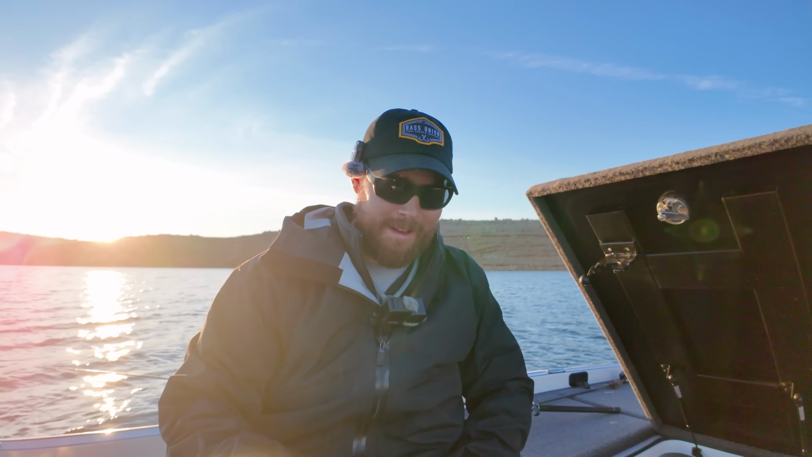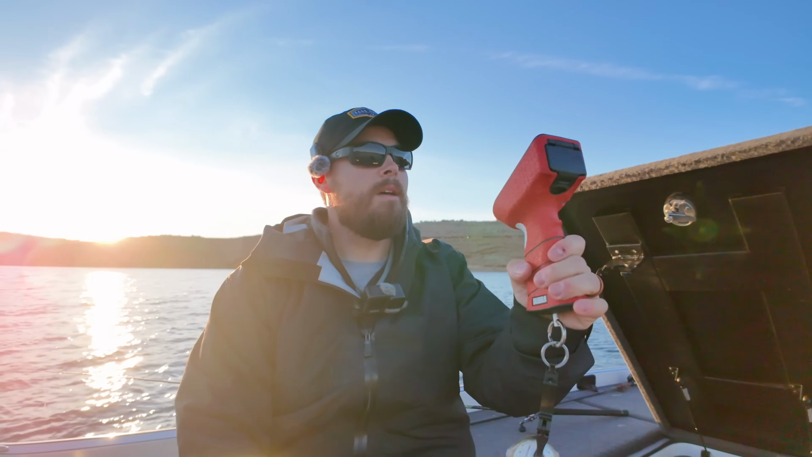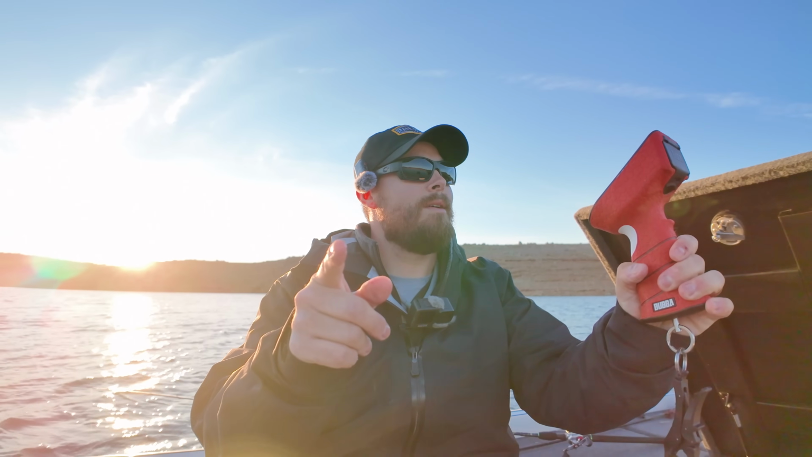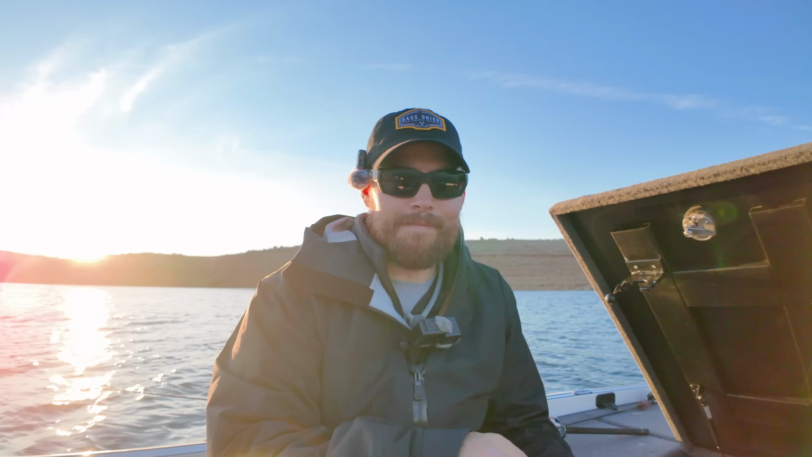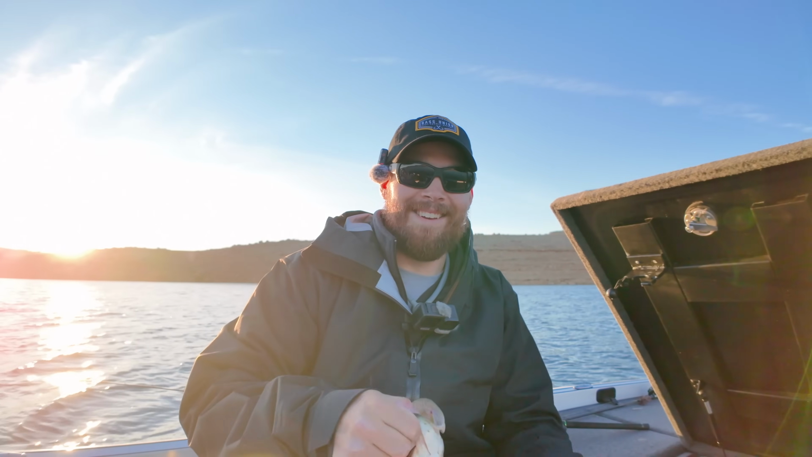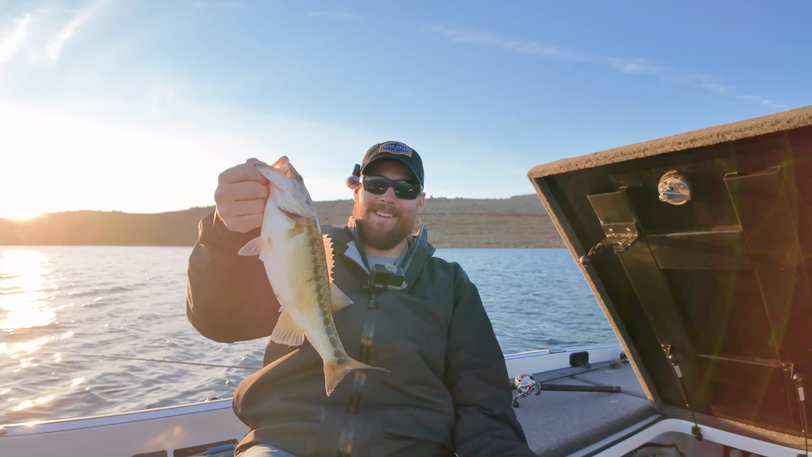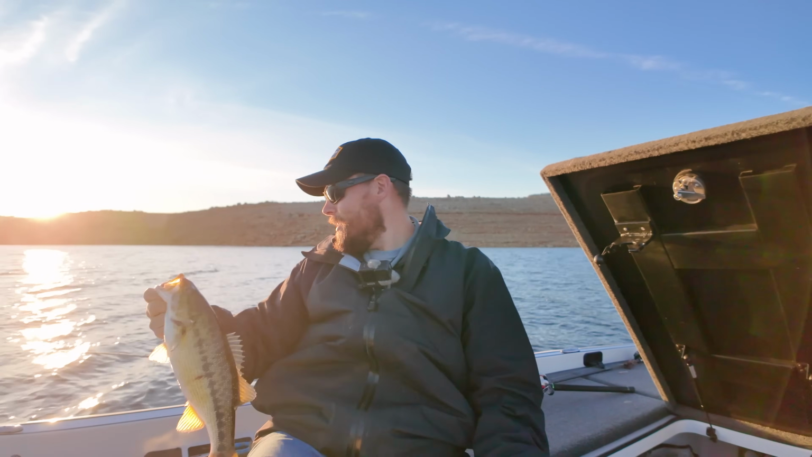I don't know if I like that. At least with my old Rapala scale, the thing would always shut off. We're getting bigger. 180 on the dot. Not a 2-pounder. Almost a 2-pounder though. That is fun though.